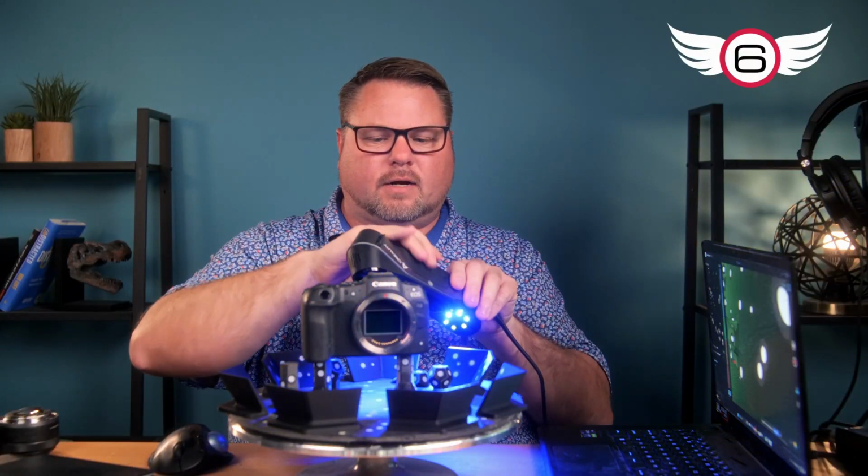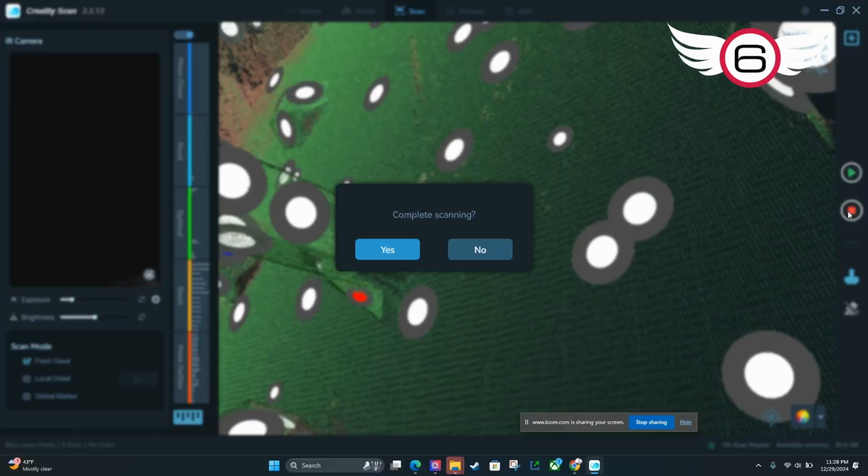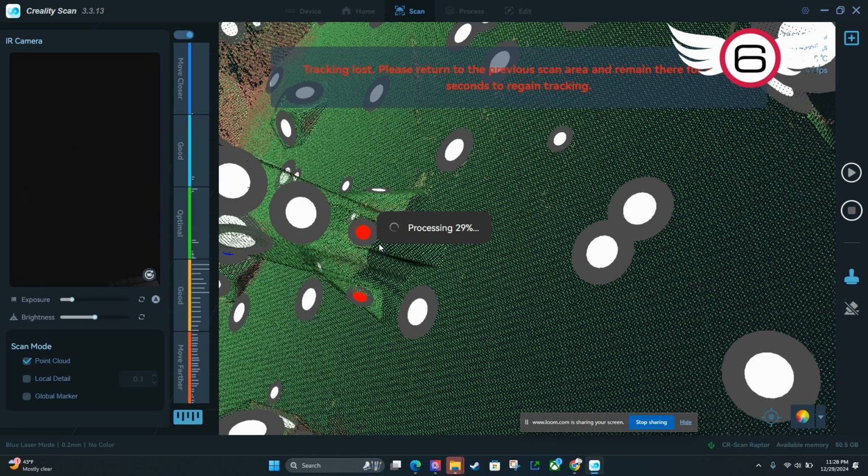All right, so I think I've got enough now. I'm going to hit the pause button here on the top of the scanner. And then over here on the right side of the screen, I'm going to hit the stop button. And for complete scanning, I'm going to click yes.